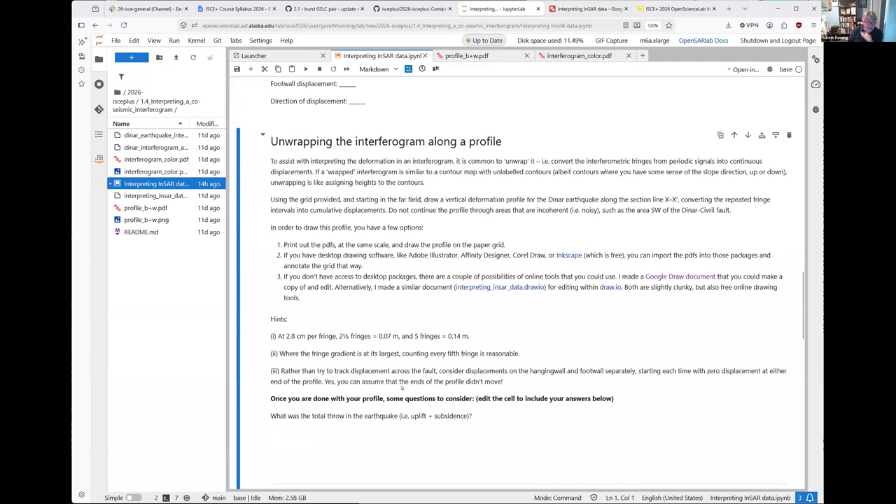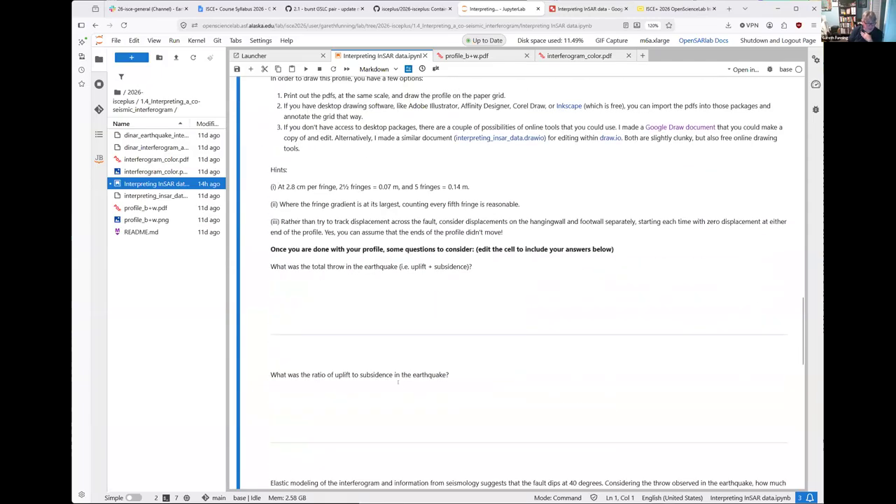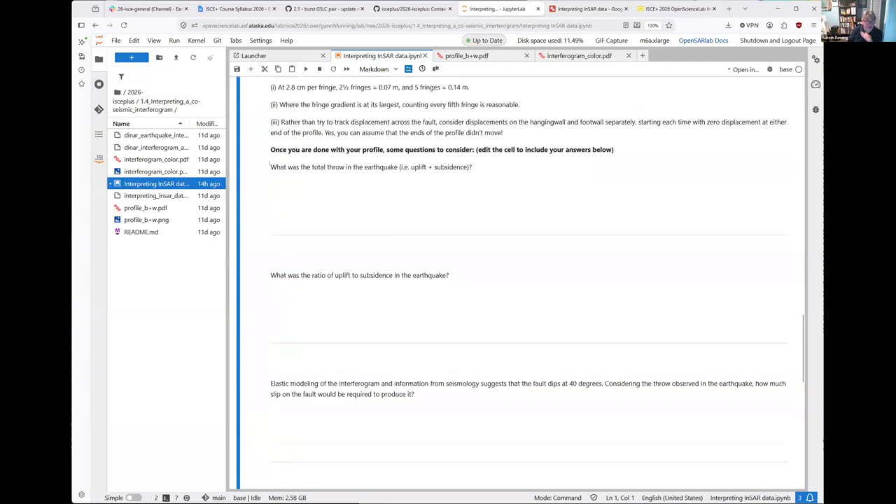So I asked, what's the total throw in the earthquake, which is the total uplift plus the total subsidence. There's the total relative vertical motion between the highest and lowest points. Anyone got an answer for that?